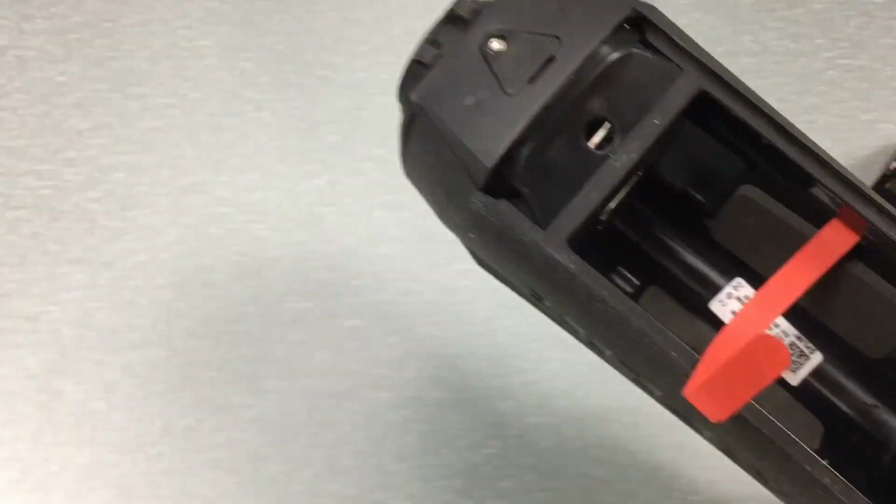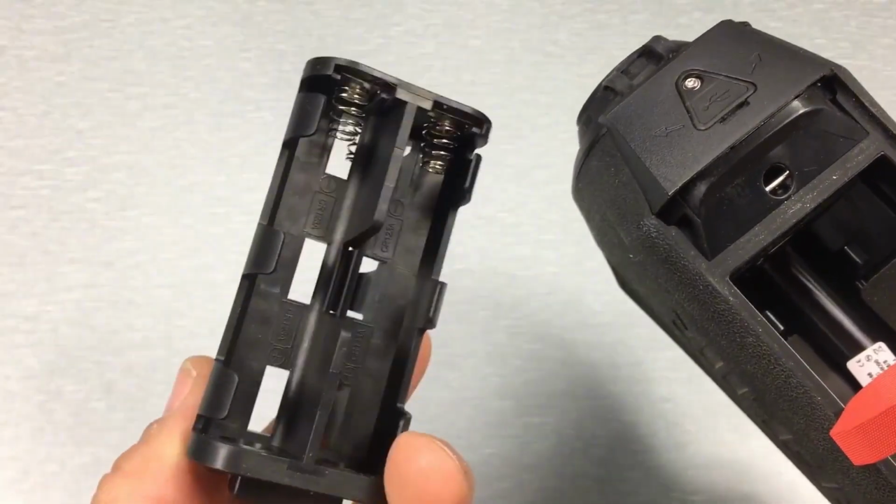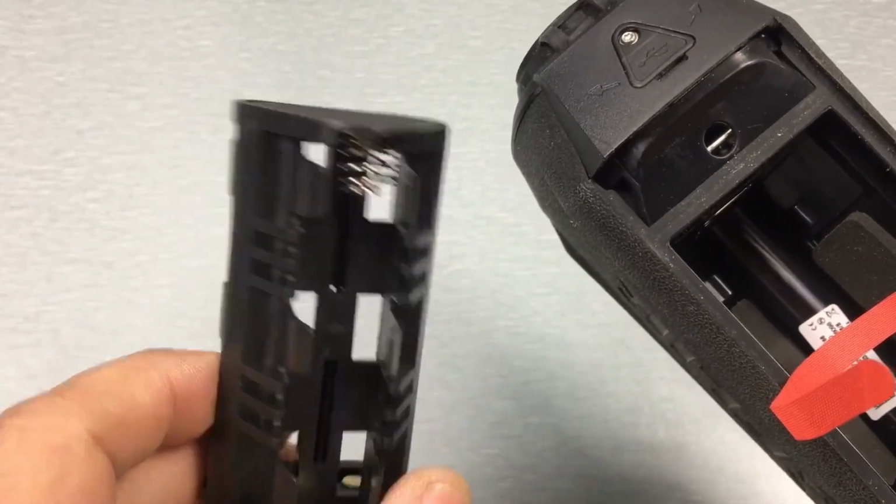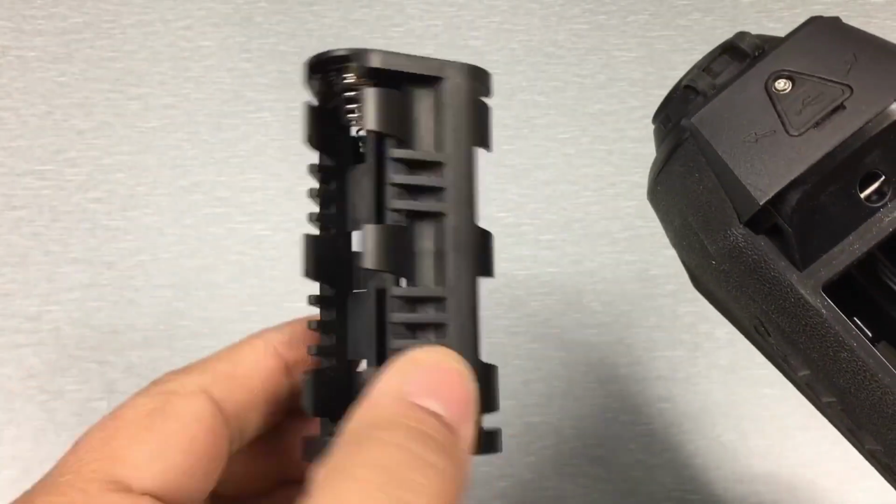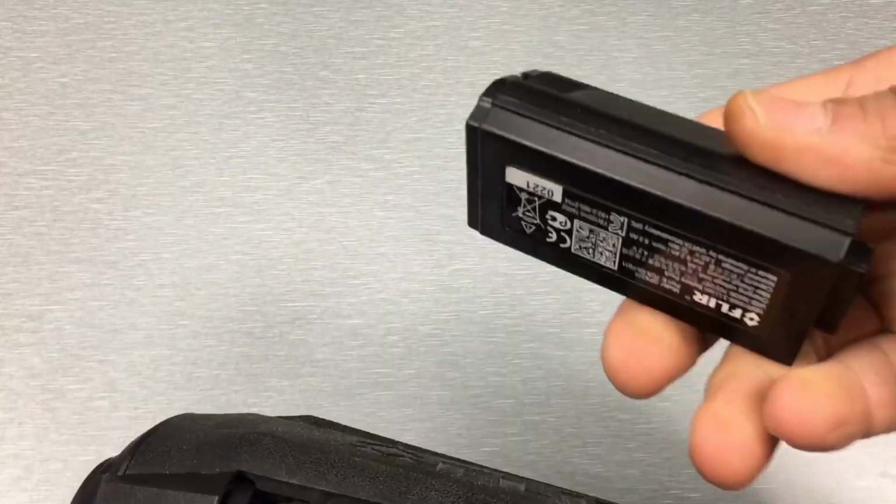But what it comes standard with is this battery tray, and it holds 6 123 batteries. And this will give you about 4.5 hours of runtime. And myself, I mean, this is definitely manageable, but that is a lot of 123 batteries. I would certainly go with the rechargeable battery kit.